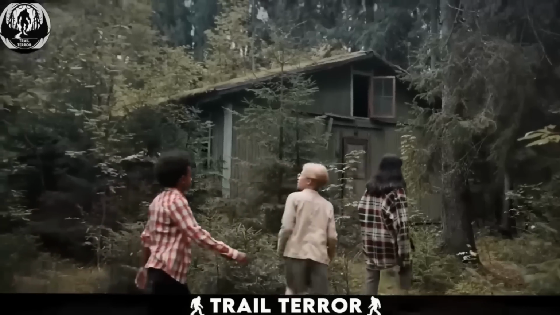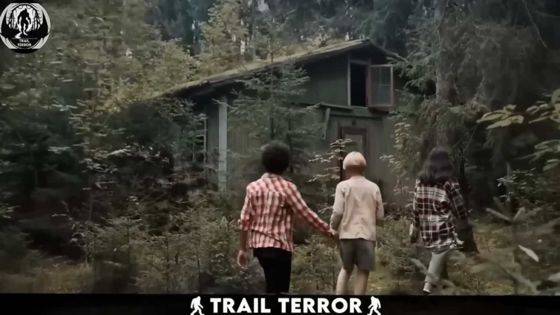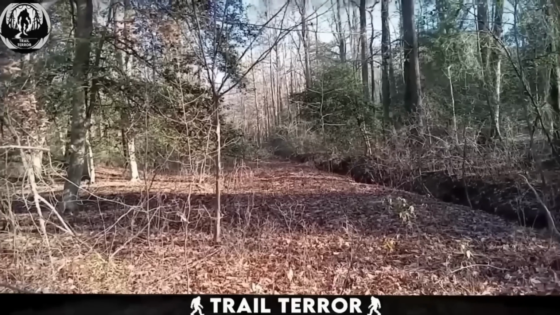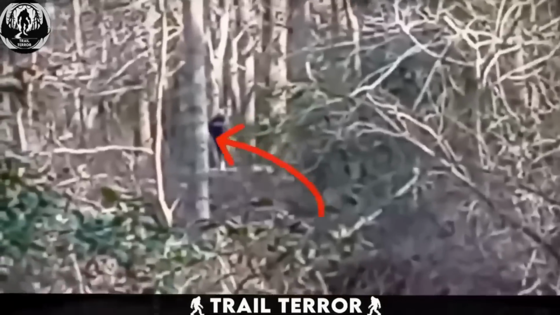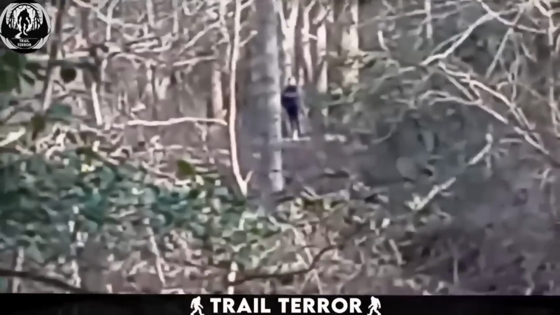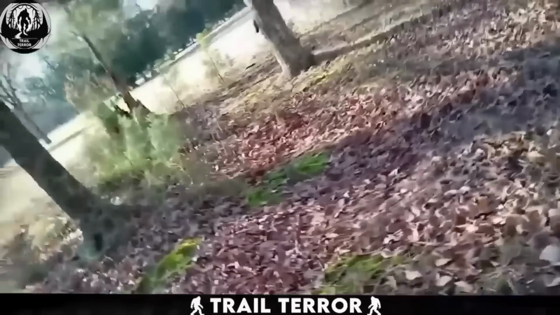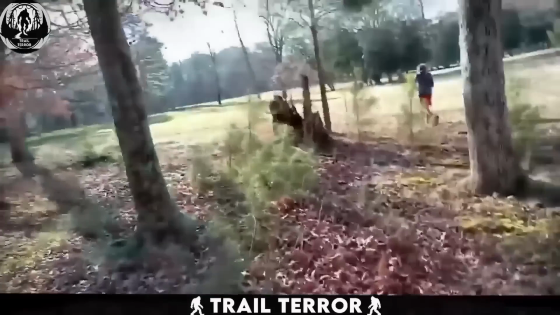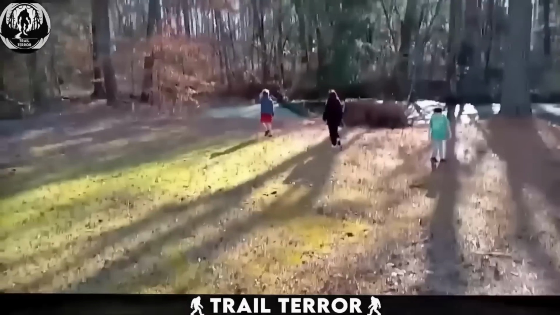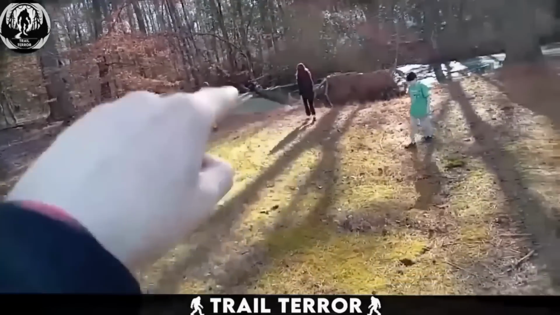Imagine moving to a new farmhouse near the woods, only to have an unexpected visitor lurking in your backyard. If you can see it, there they are. In this video, a dad recounts the unsettling experience of spotting a man standing in the distance, silently observing their family as they explored their new backyard.